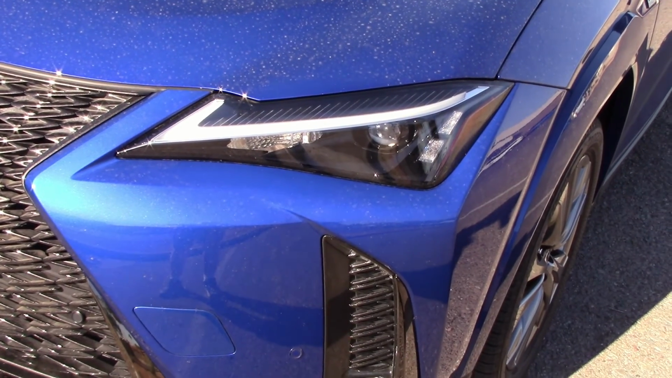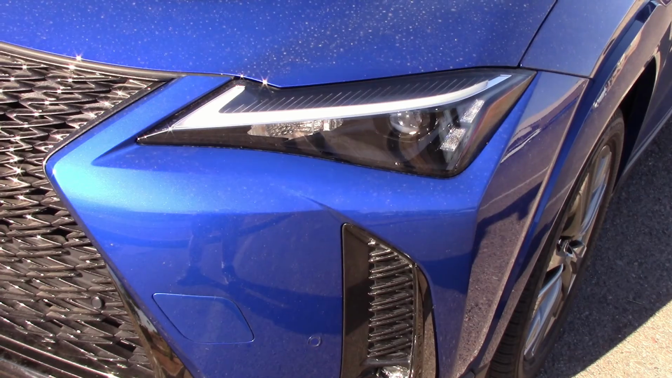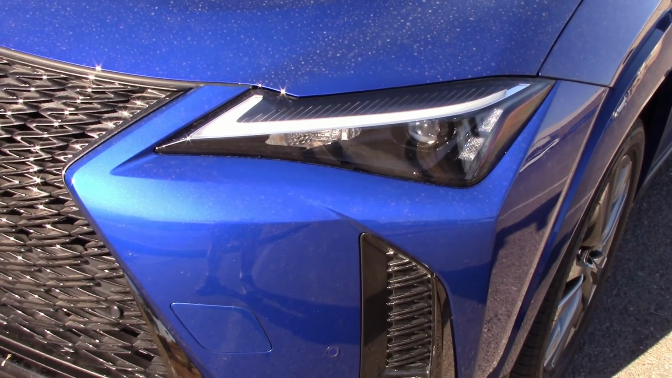I suspect these headlights might be out of alignment. If that's the case, it wouldn't be too hard to put them back in spec. If they're not out of alignment, there's no reason the Lexus techs can't raise them up a little bit. I'm told they can.